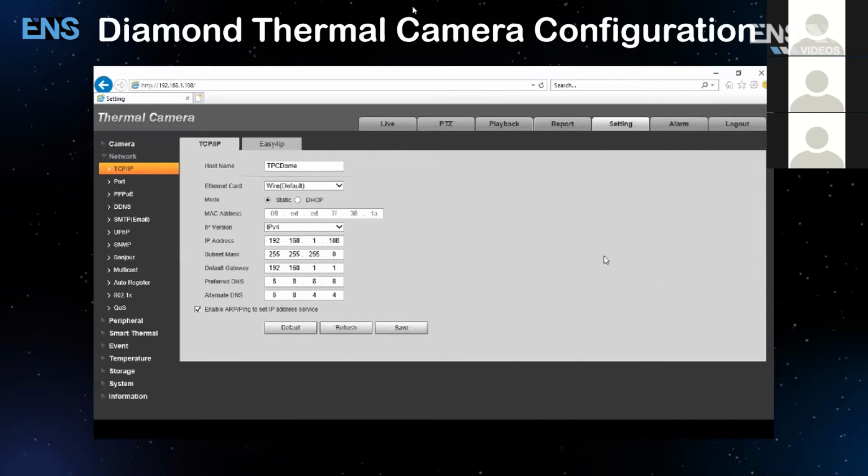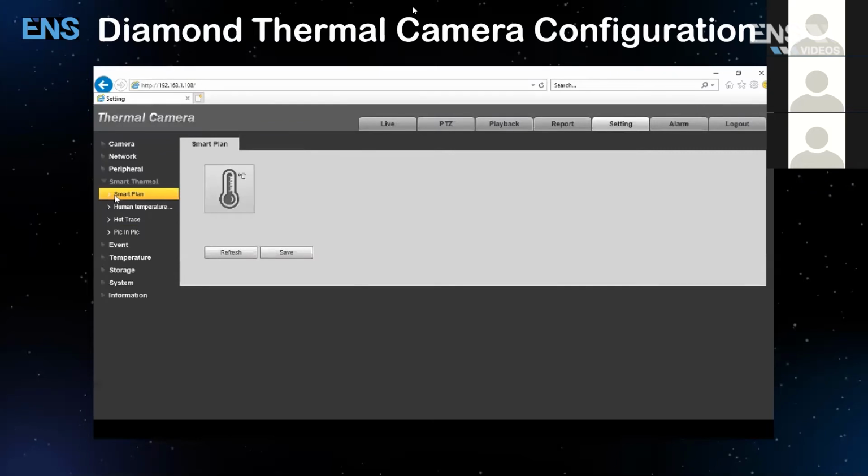After the IP address has been changed on either the NVR or the camera, we're going to go to the settings again. The first thing you want to do is set up the thermal system settings by going to Smart Thermal. First, go to Smart Plan. Make sure this is enabled, highlighted orange, and then click Save.